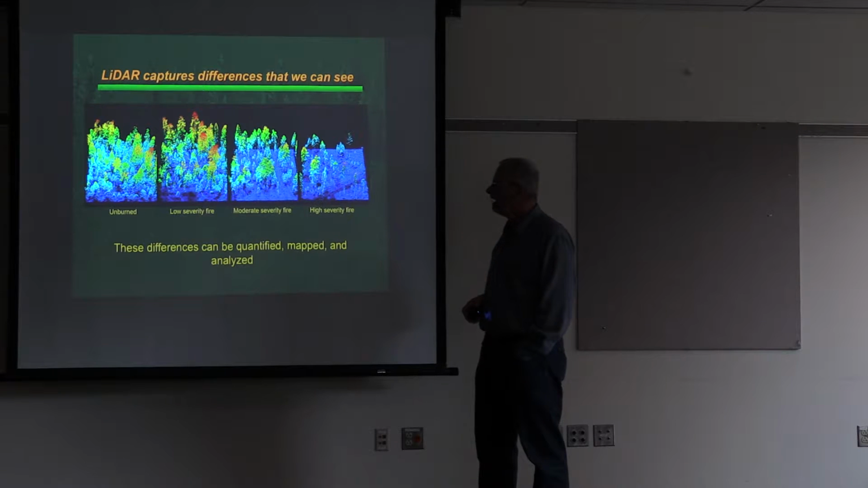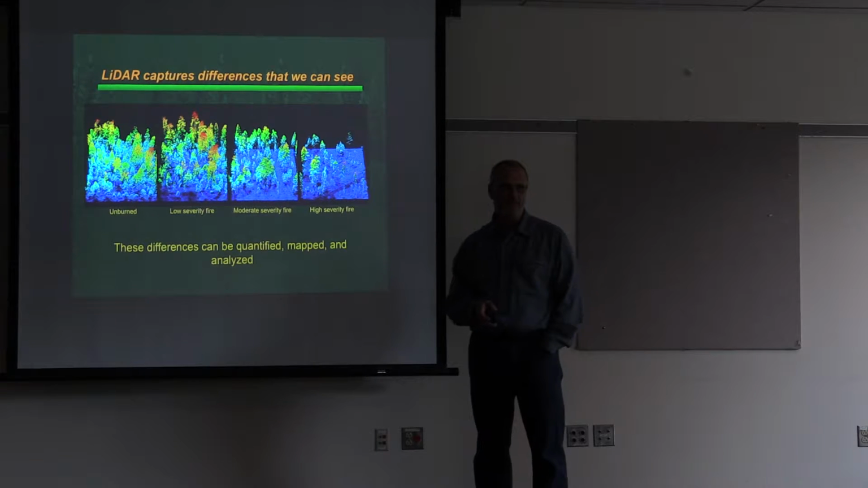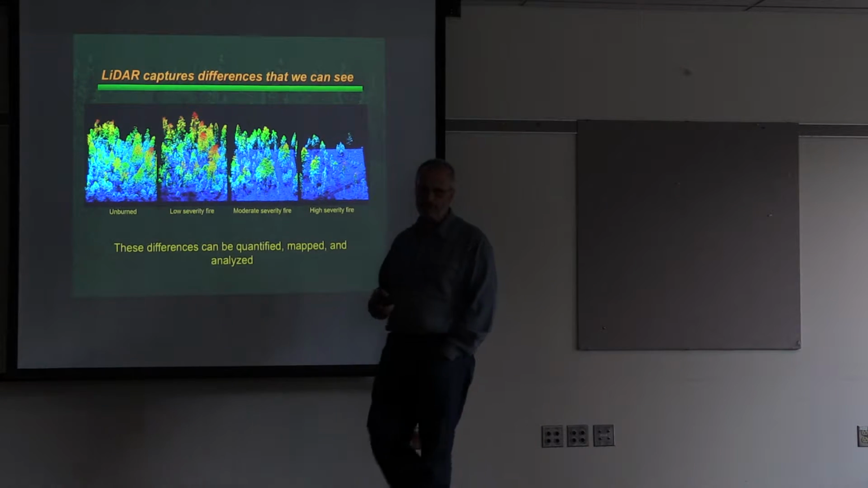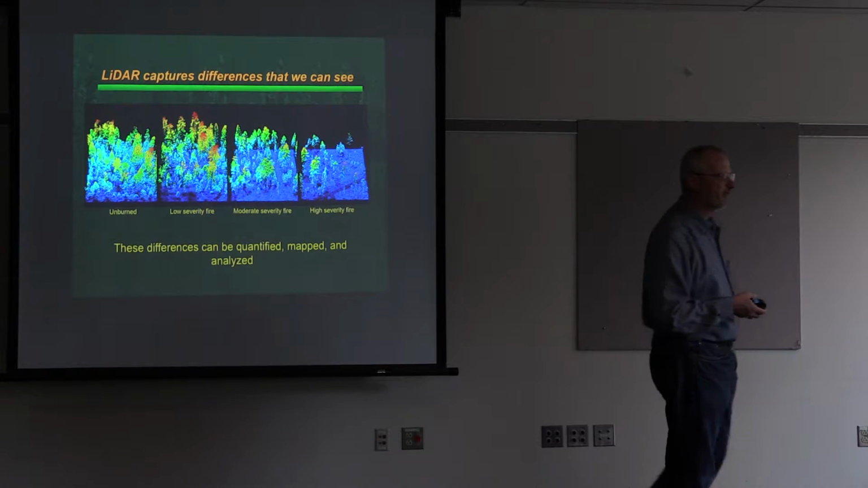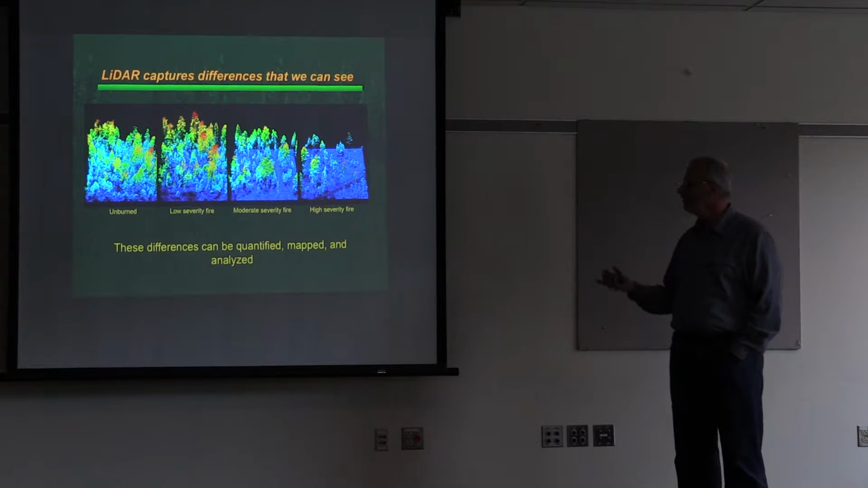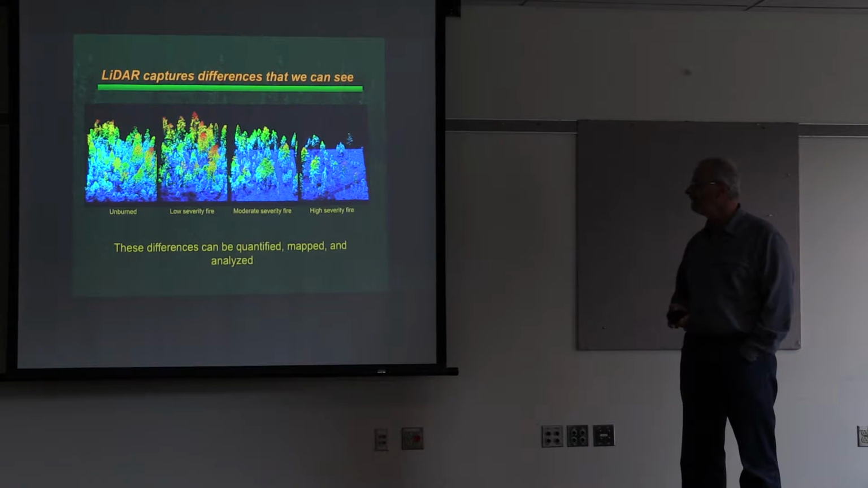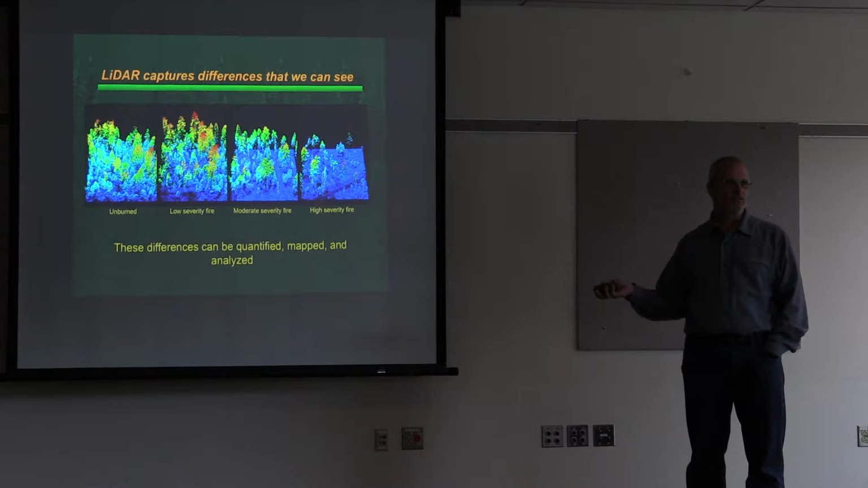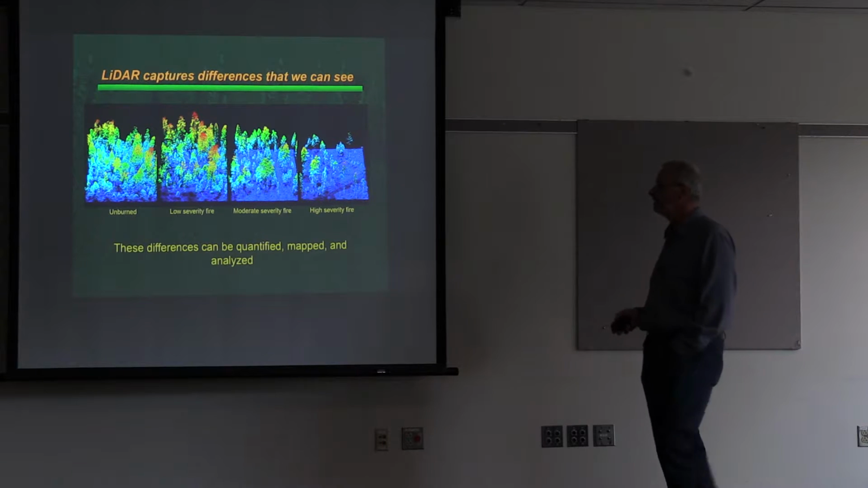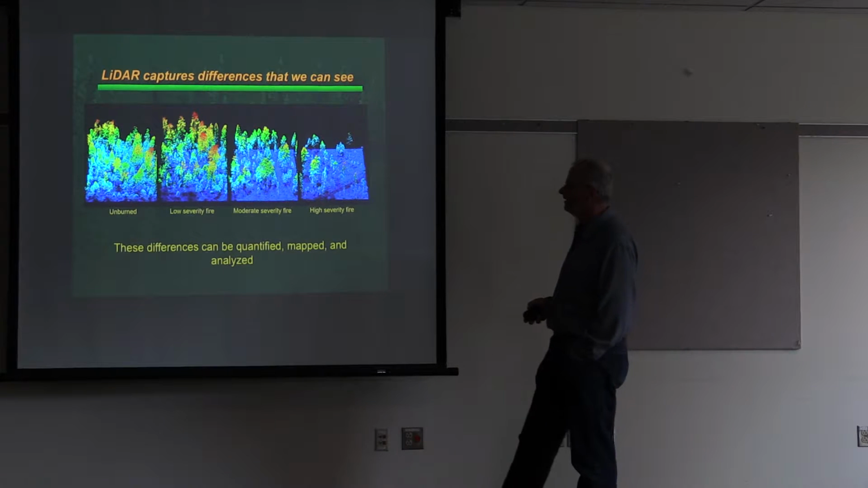So LiDAR captures differences that we can see. These happen to be examples out of Yosemite: unburned, low, medium, and high severity fire. They look different, and LiDAR captures that. We can use a whole bunch of quantitative measurements to actually measure what these stands look like, map them across entire landscapes, and then analyze them.